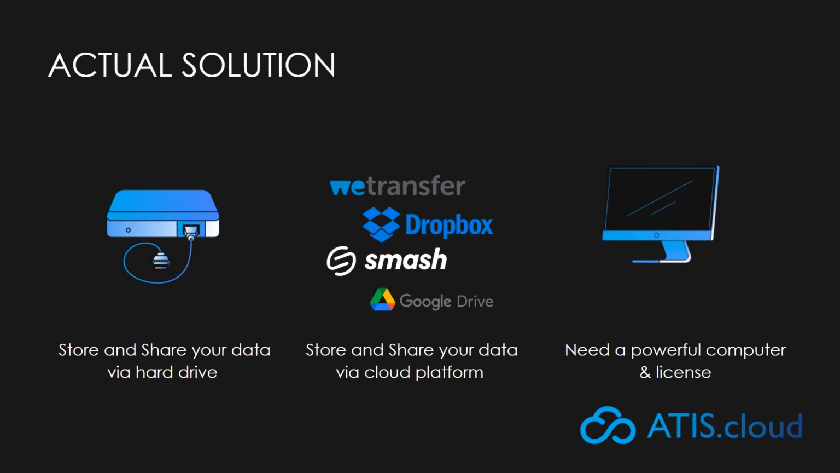In fact, the solutions were limited. Either you send a hard drive or you upload the content on a cloud platform, such as Dropbox or Google Drive, which systematically led to a lot of frustration.